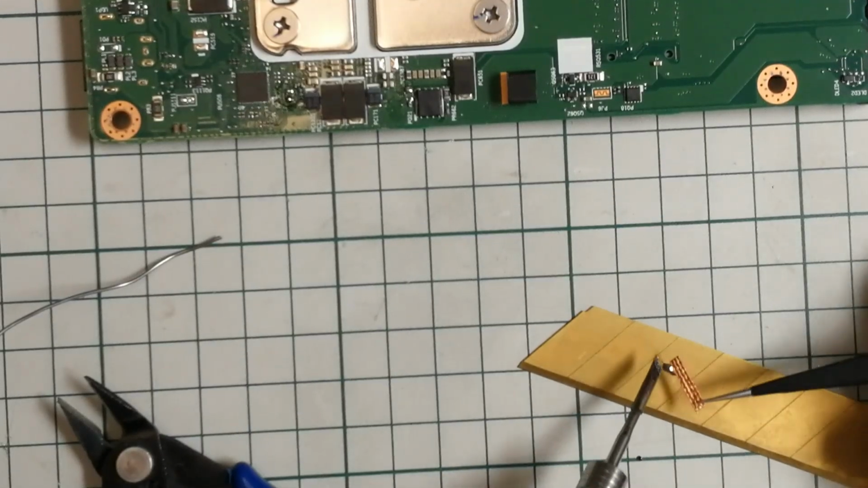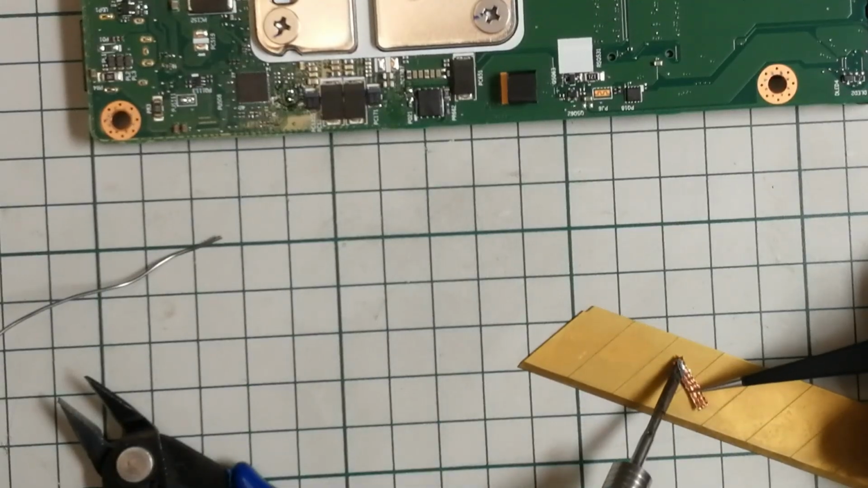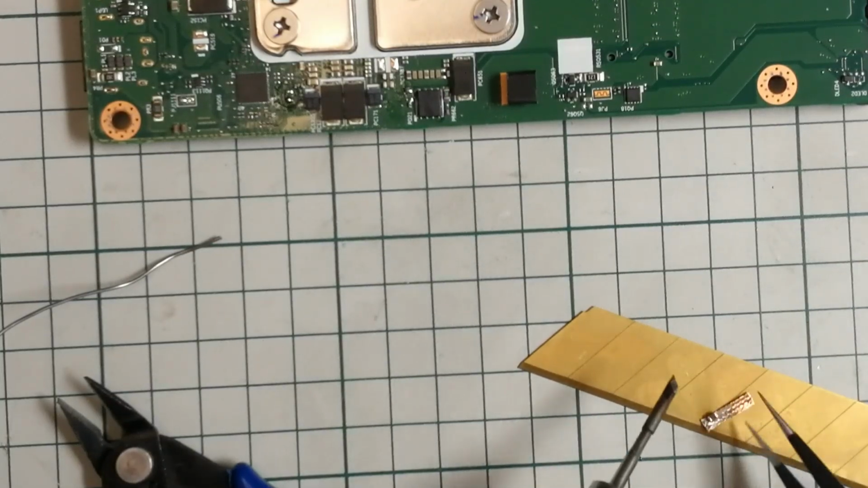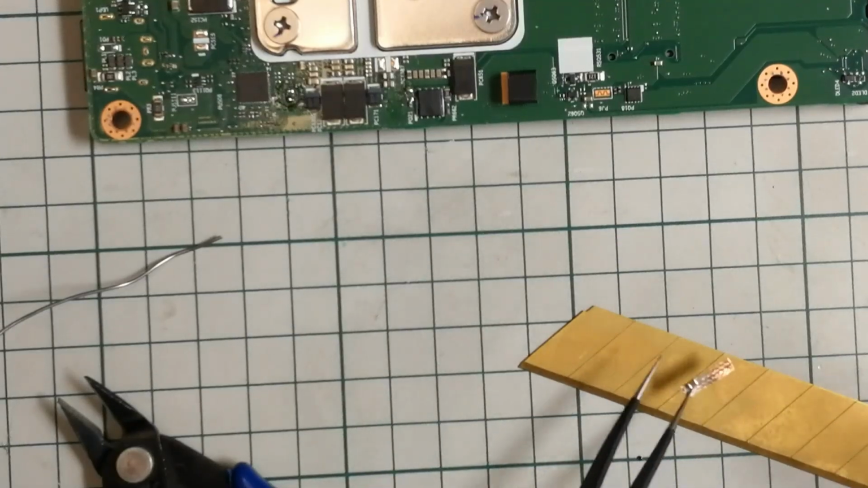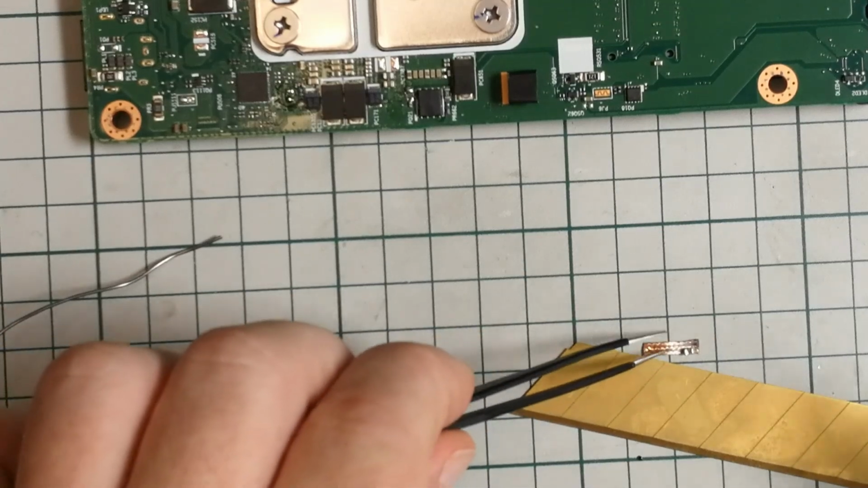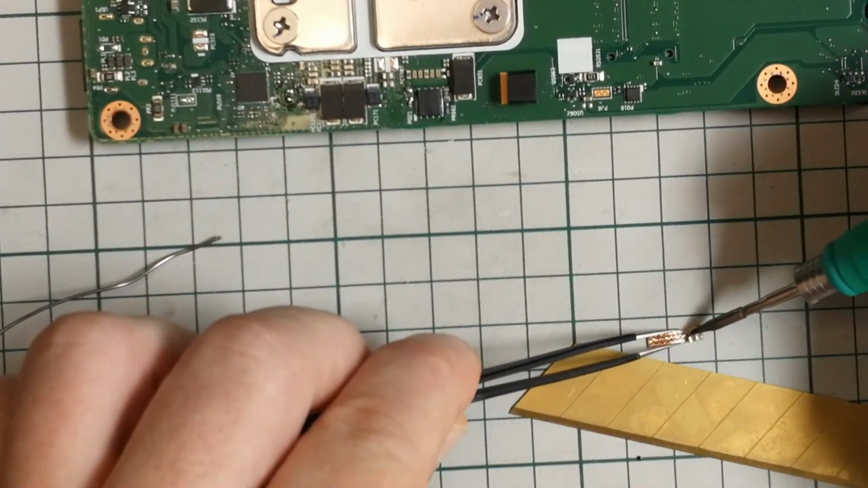Come on. Okay, told you that stuck to the wick, which is great because now all the solder from the capacitor is now on the wick. Now we just have to take the capacitor off.